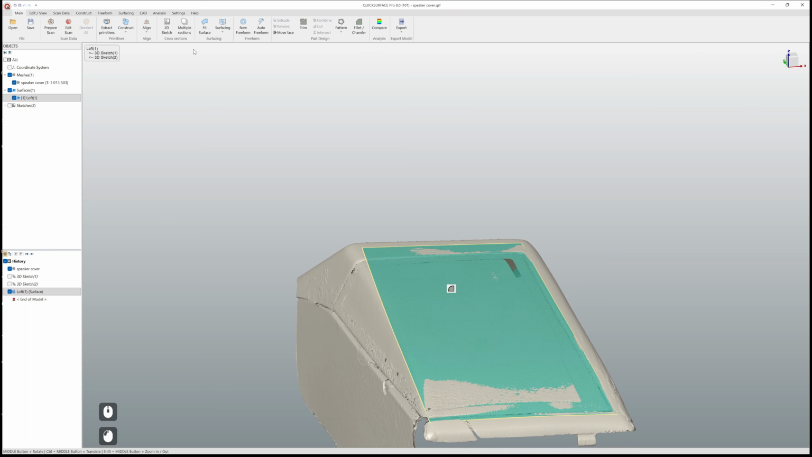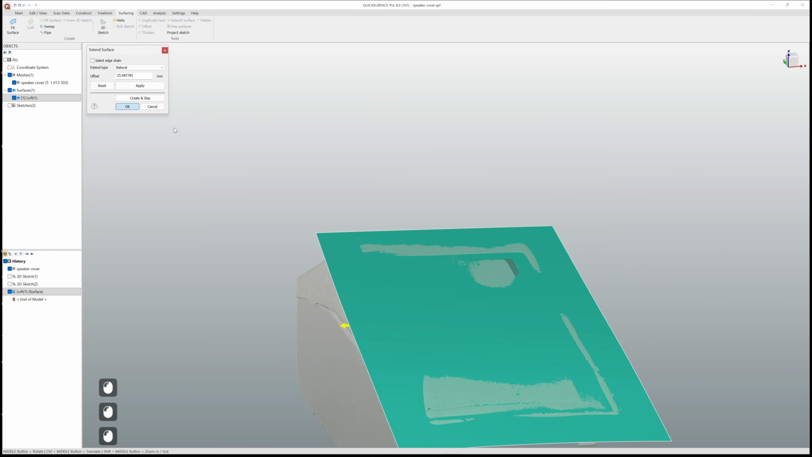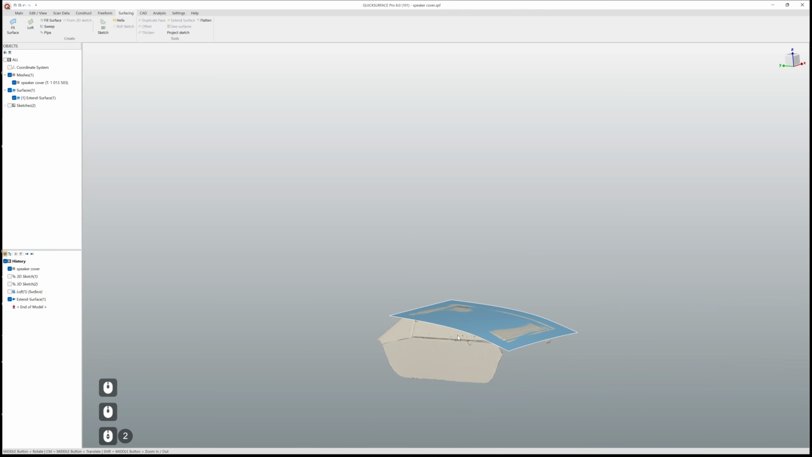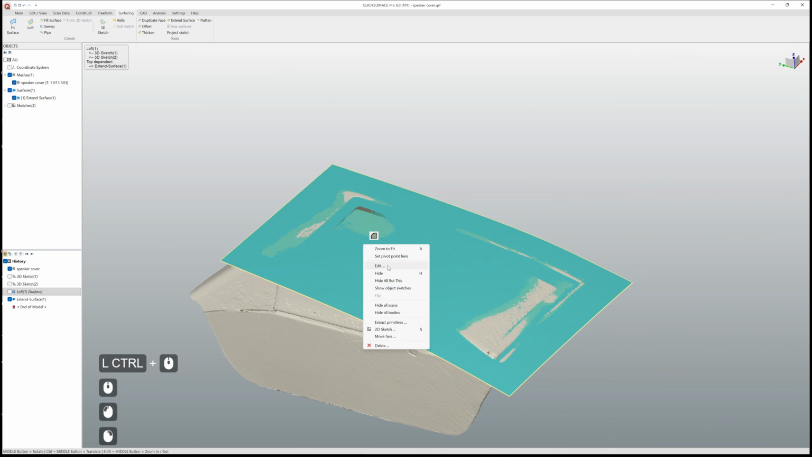So, of course, after that we would just extend all these surfaces in all possible directions, just to have overlap for intersecting and trimming. But not in all cases does this work perfectly.